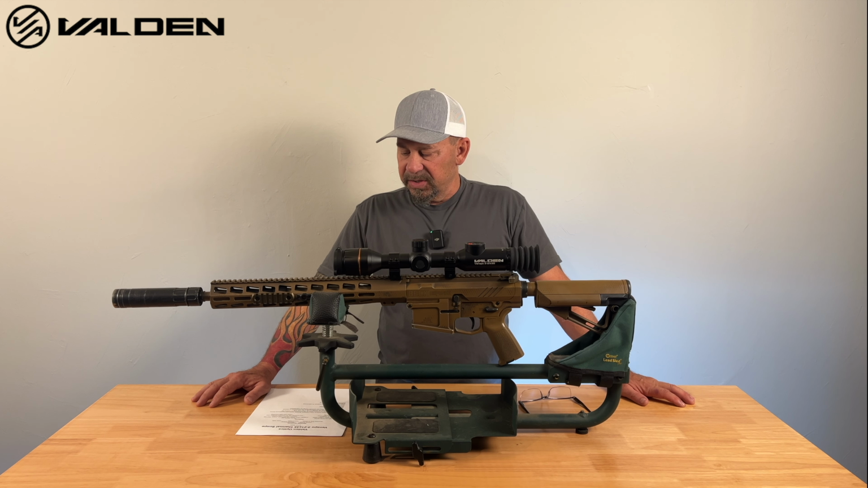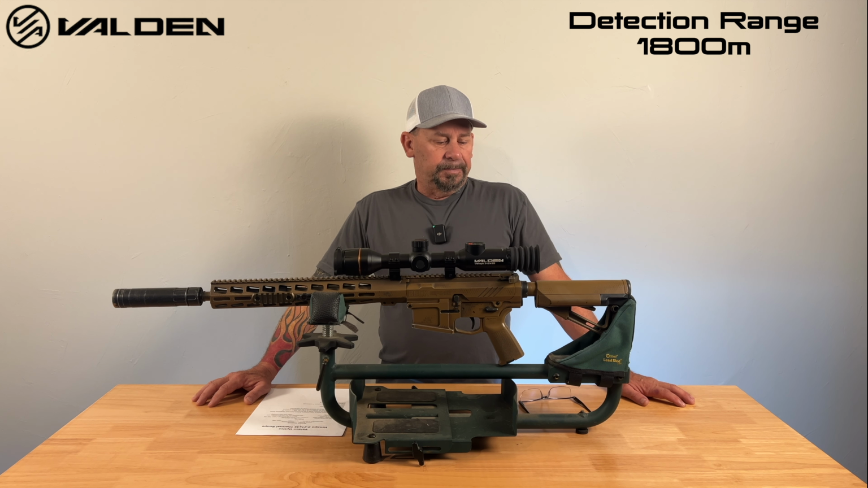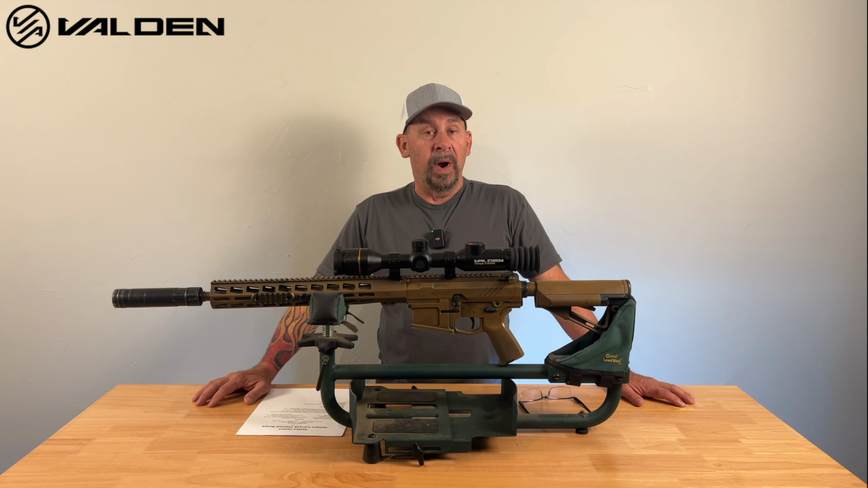You can see out far with this scope. I can't remember what it's rated at, but I think it was rated at like 1,200 yards. I have detected animals way, way out, farther than 1,200 yards with this scope, and recognition-wise it's usually about half of that. This has been very, very clear.